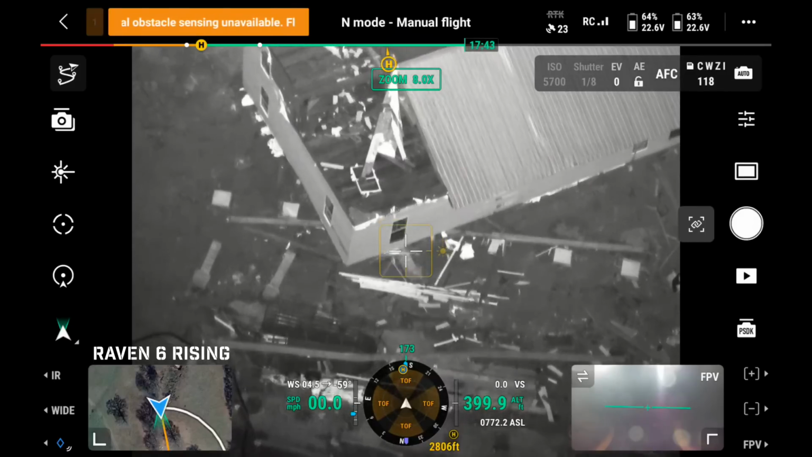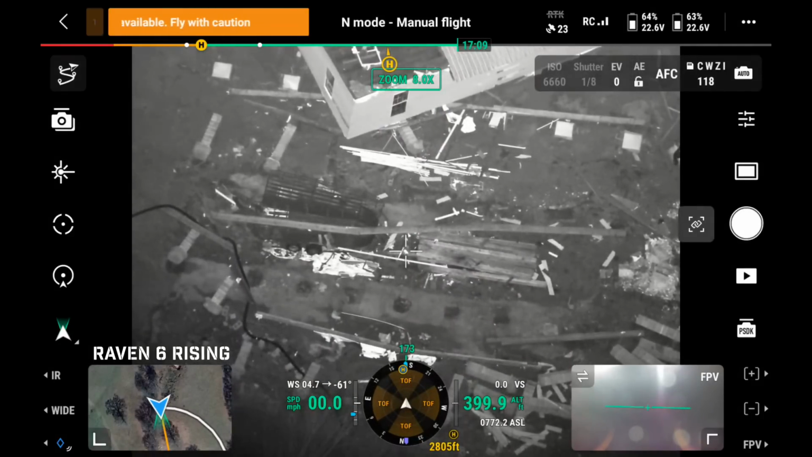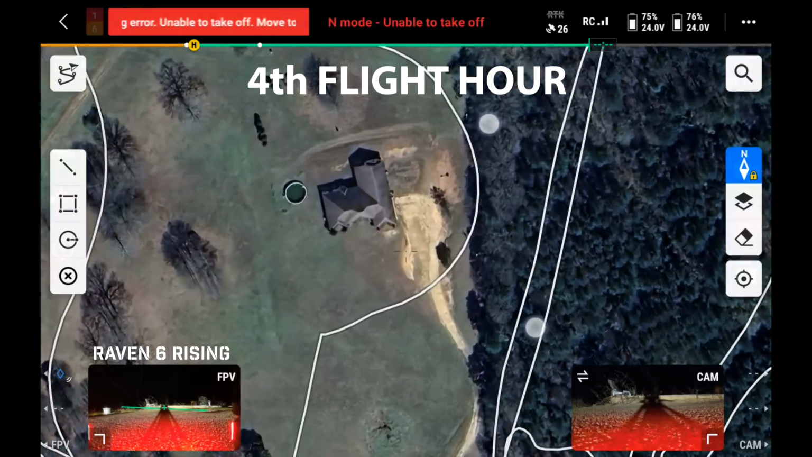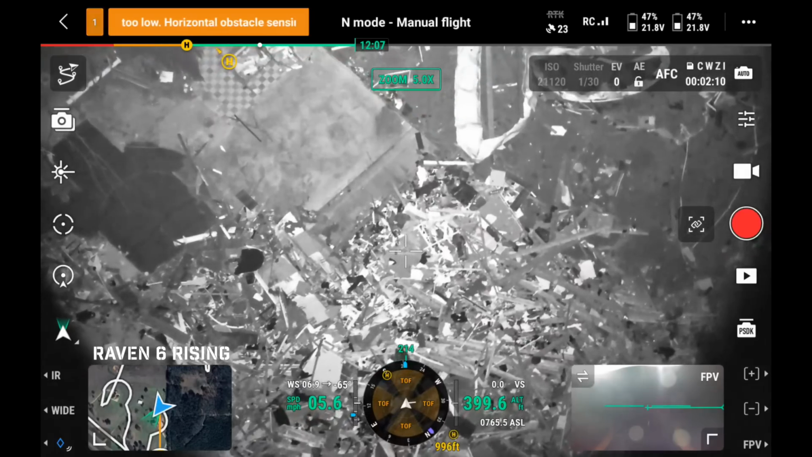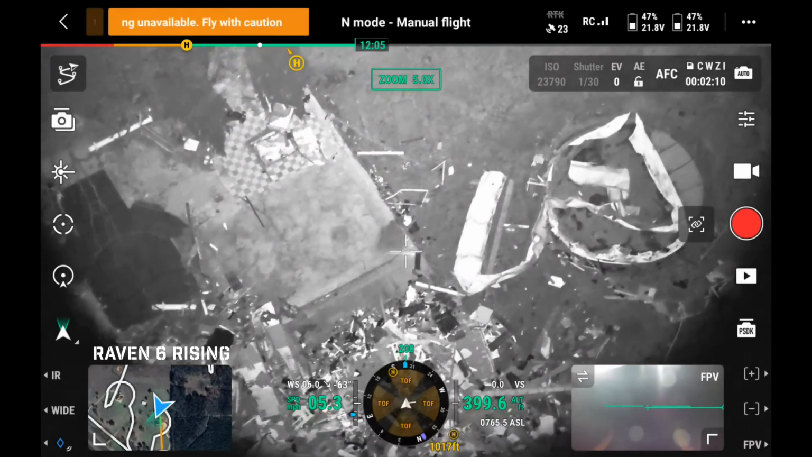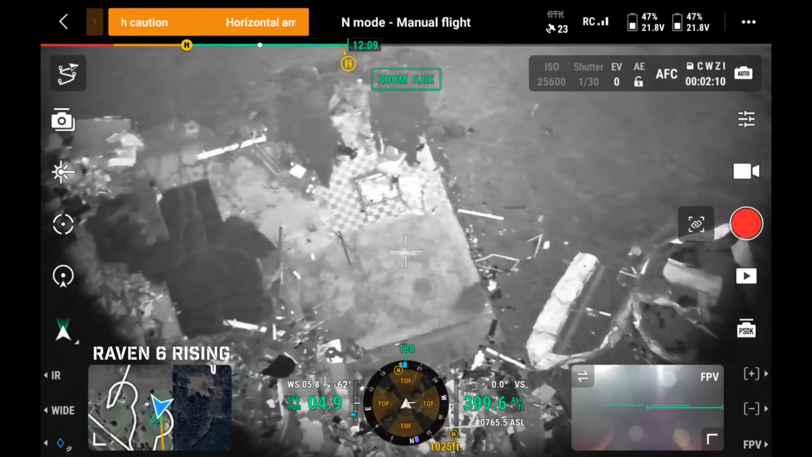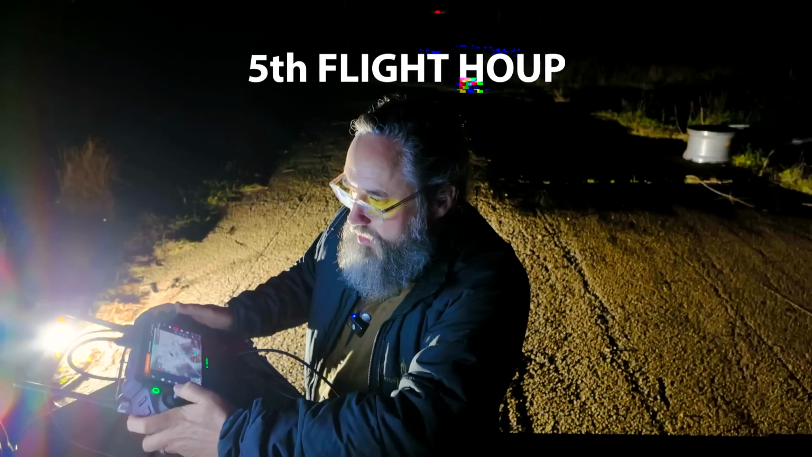Not seeing anything curled up around that. Is that a dog?